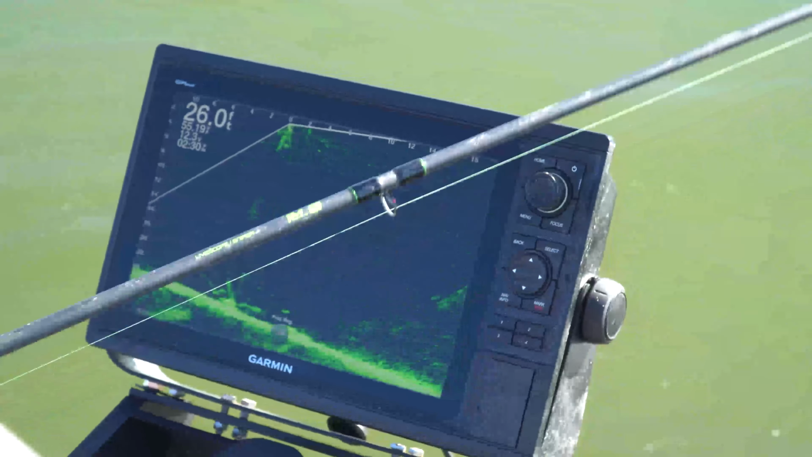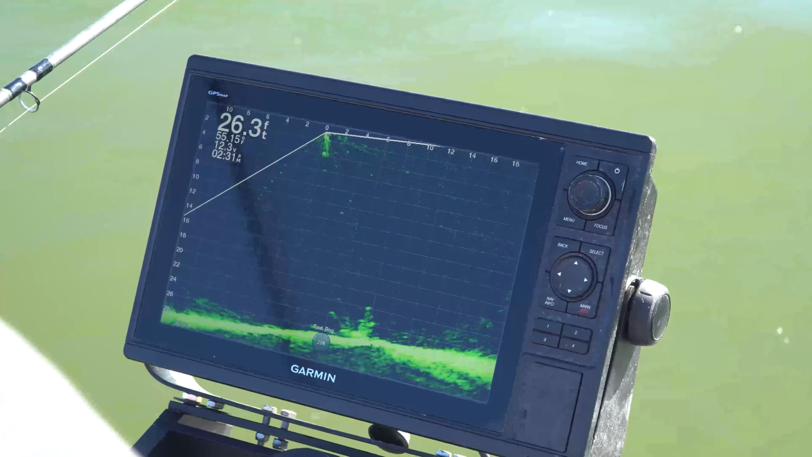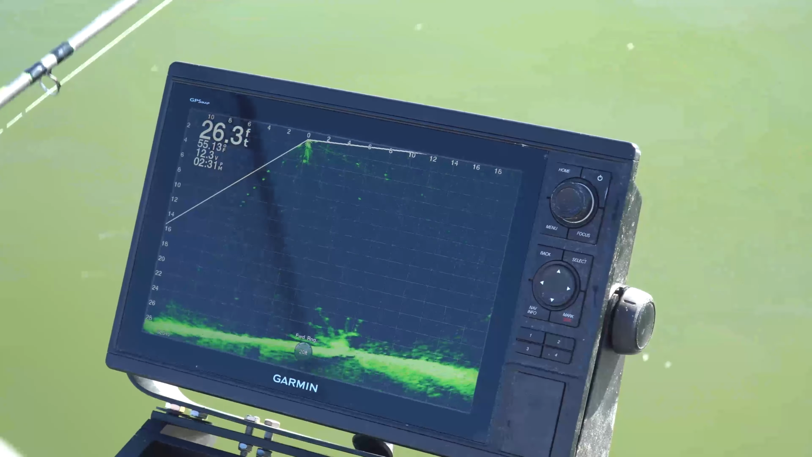Come on, fish, react. Not wanting to bite very good. Come on, fish. One thing about Livescope, you can put it on, you can't make them bite.